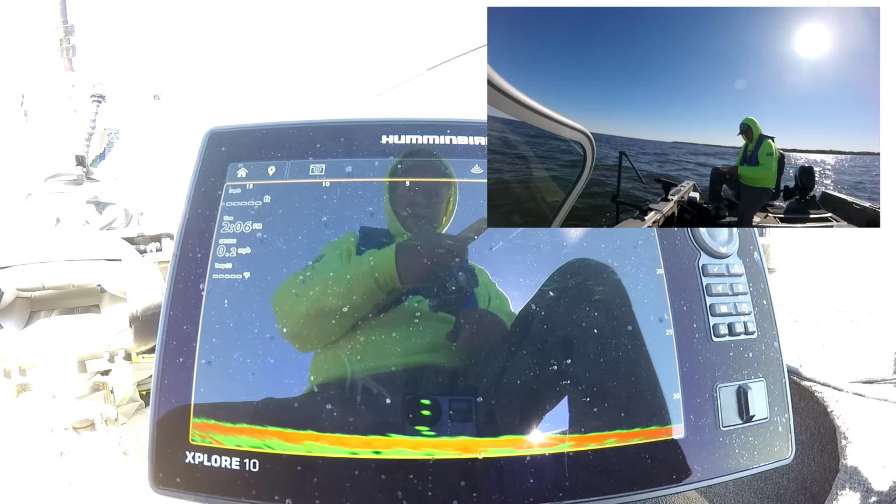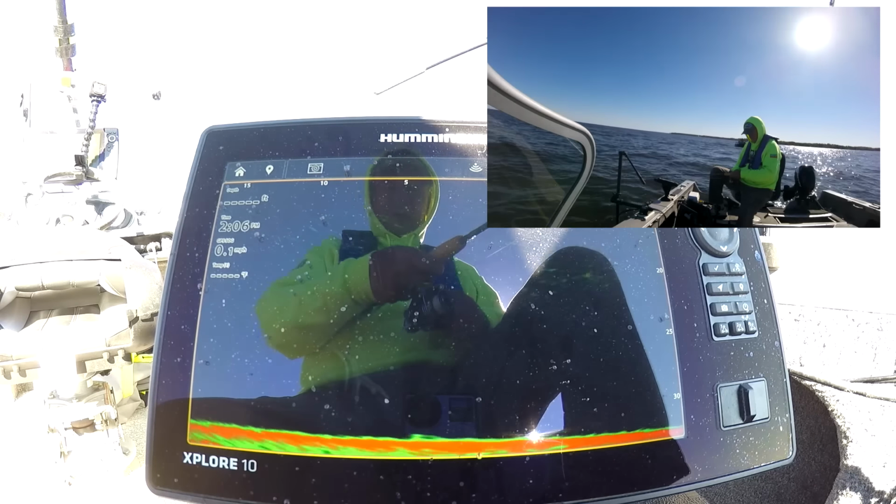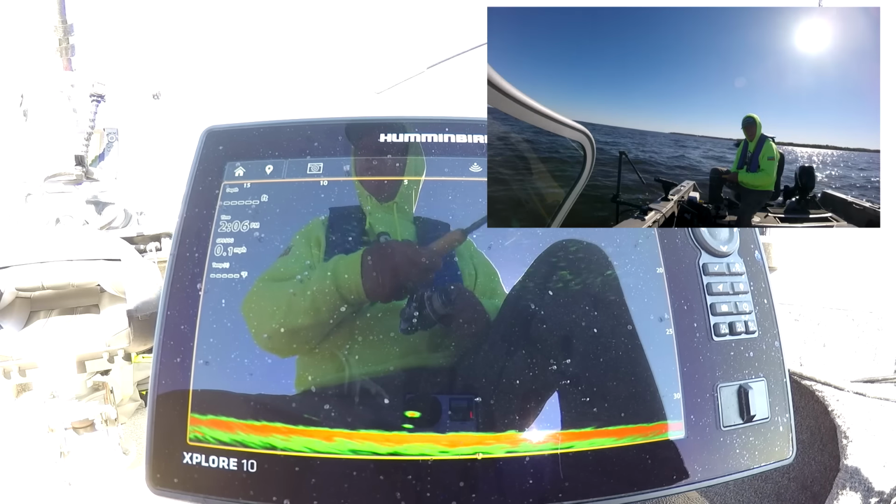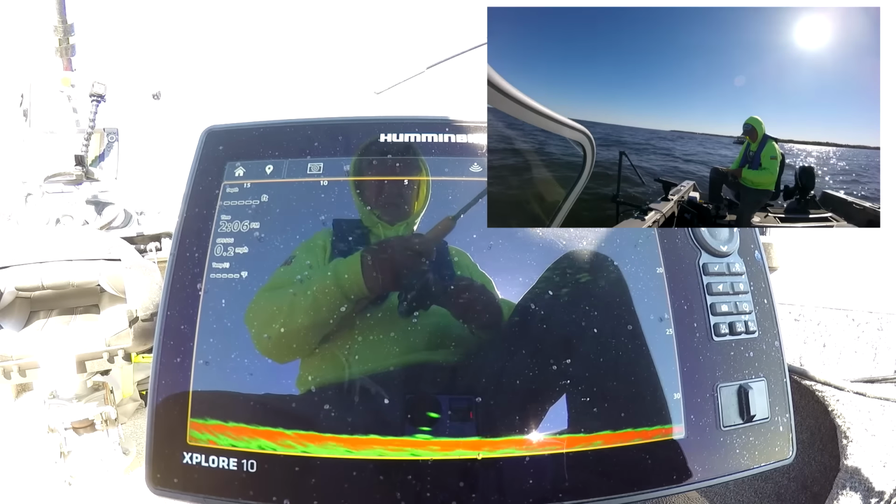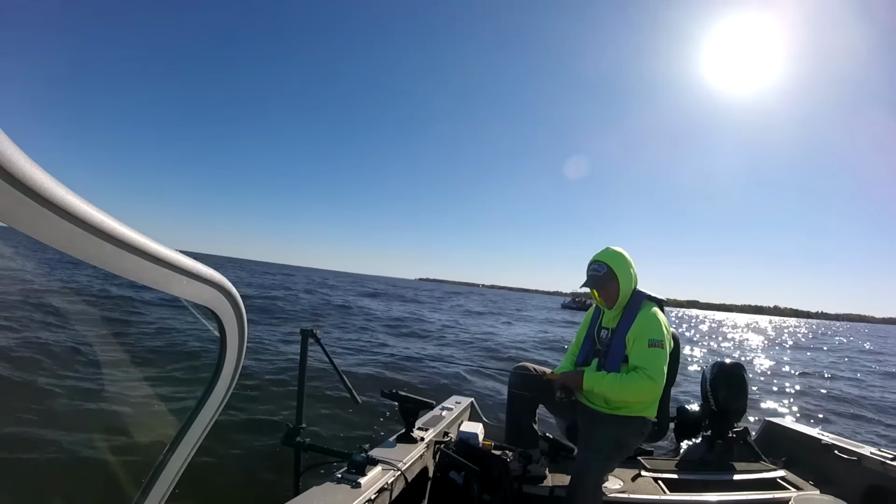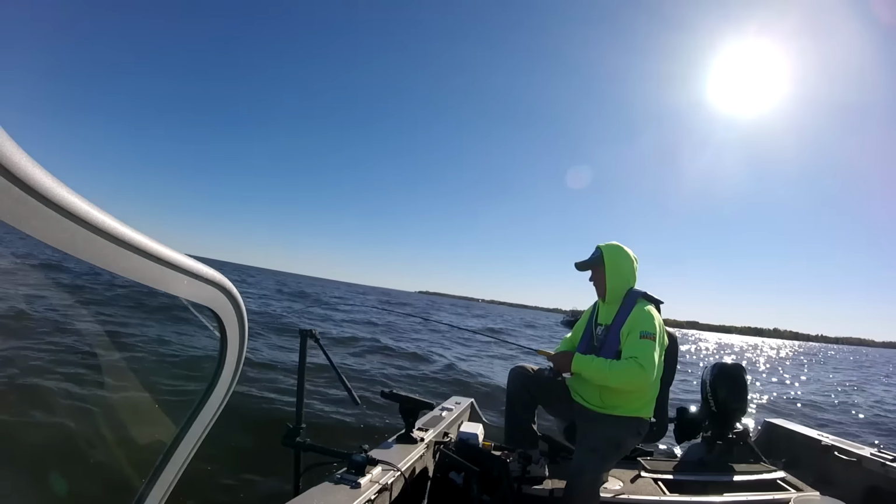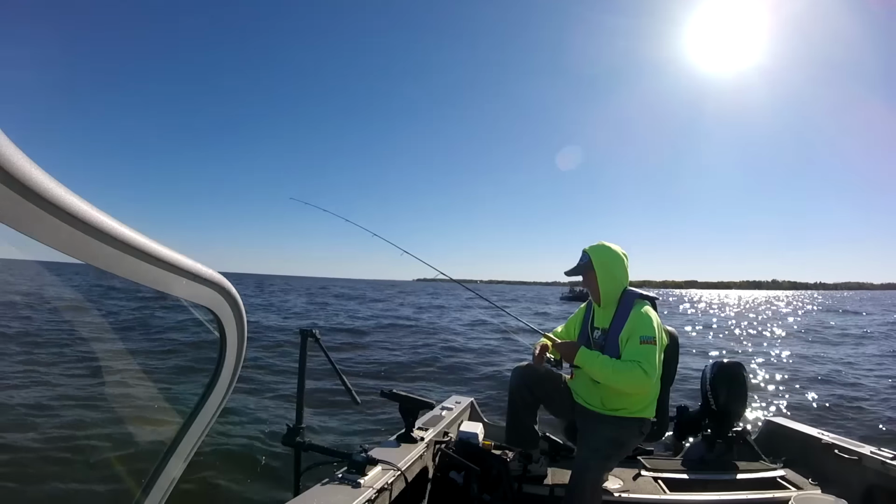Gonna come up, buddy? Come on up. Most of fishing is begging. Please. Oh shoot, that was dumb. He just touched it. I better check my bait. We're good. Okay.